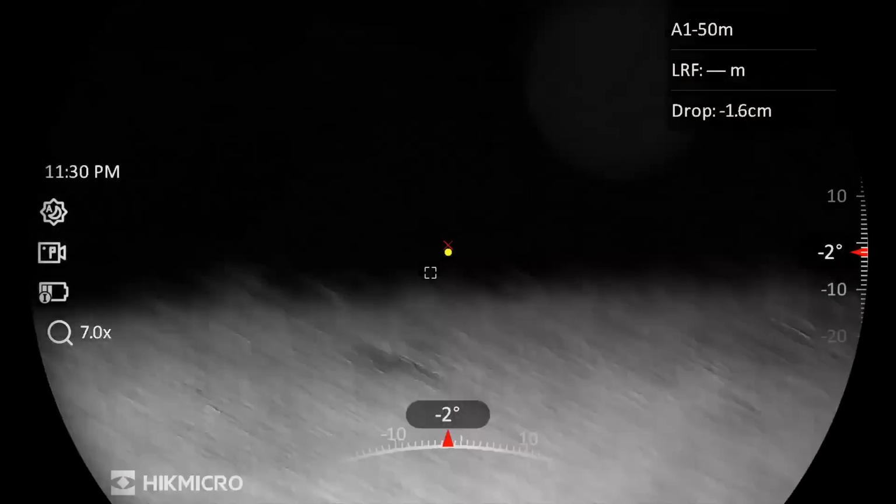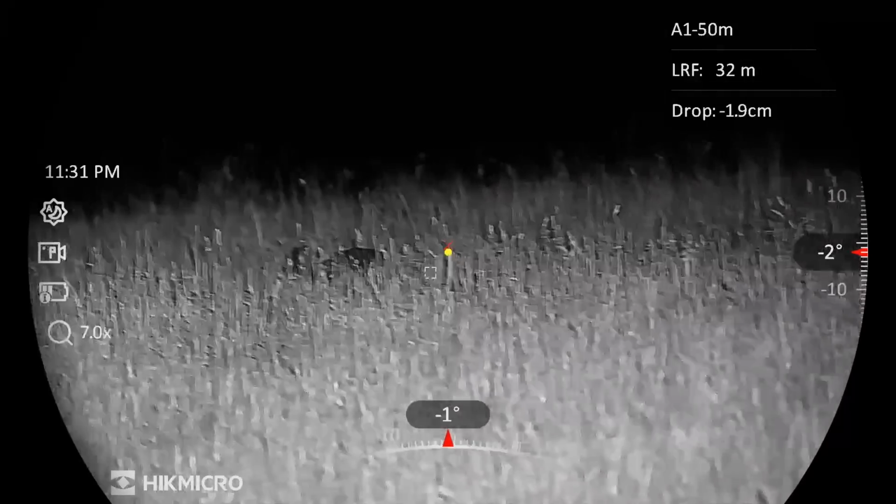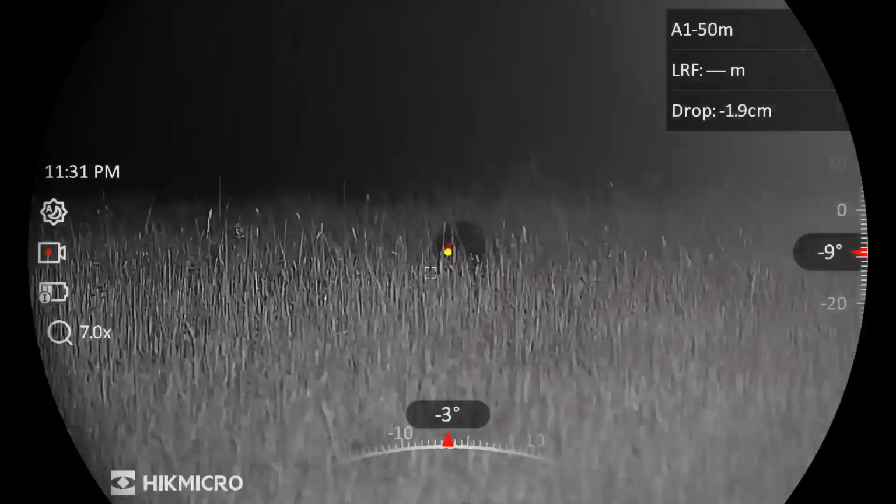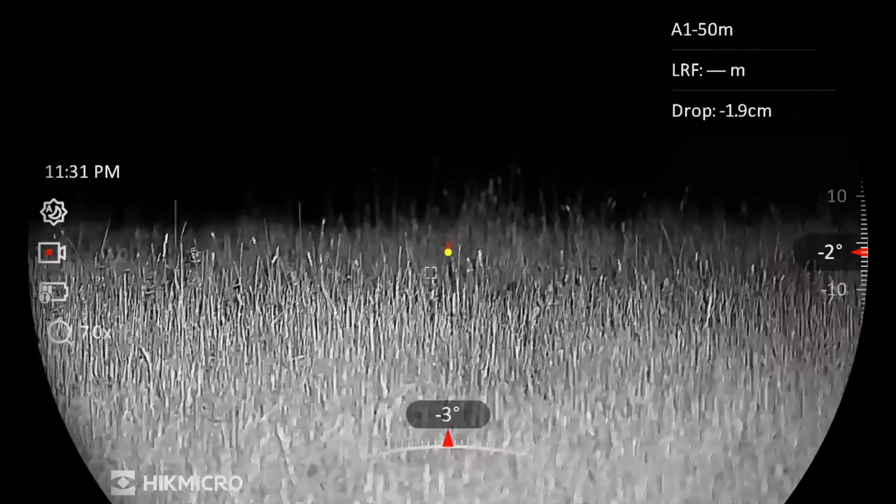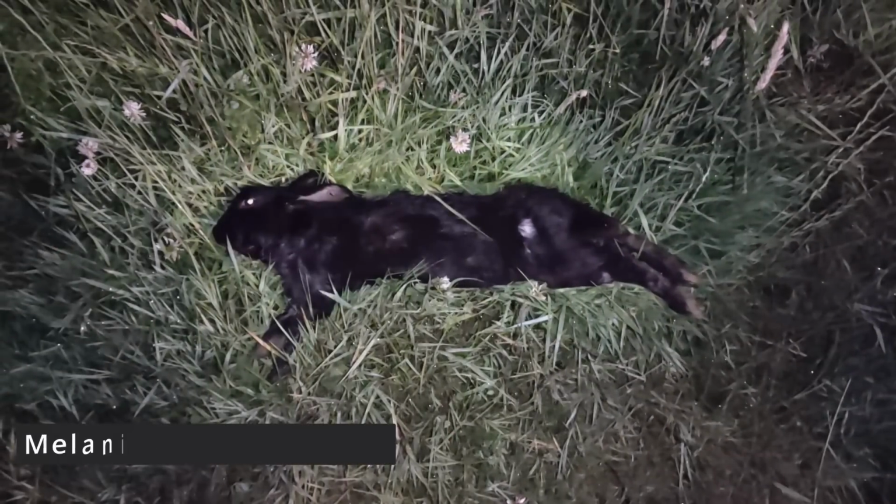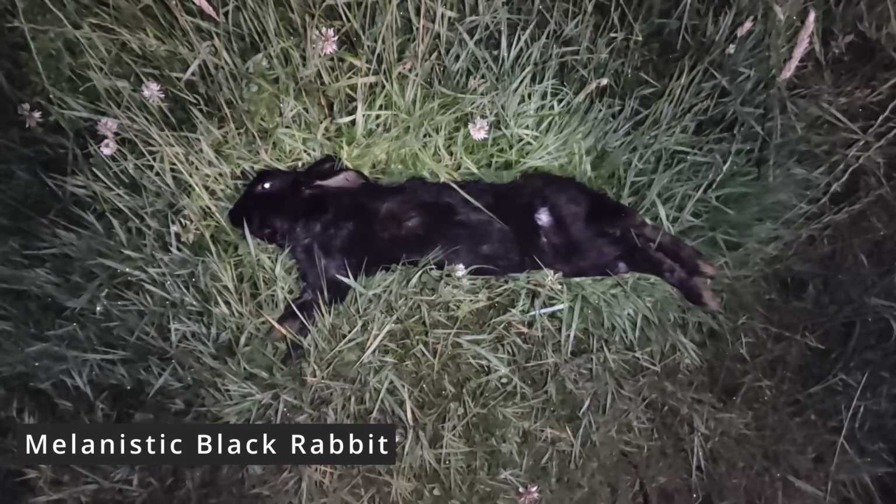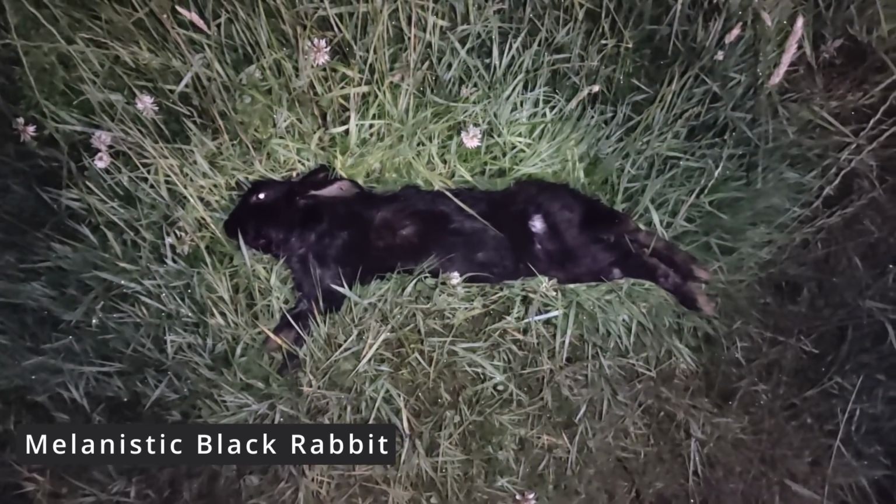This is a melanistic rabbit. People think they come from breeding with captive rabbits, but that's not the case. This is a wild rabbit. Okay, so I just shot that one. As you can see, that's black and brown, and it's got a tiny little bit of white on it. You don't often see them, but they do crop up.